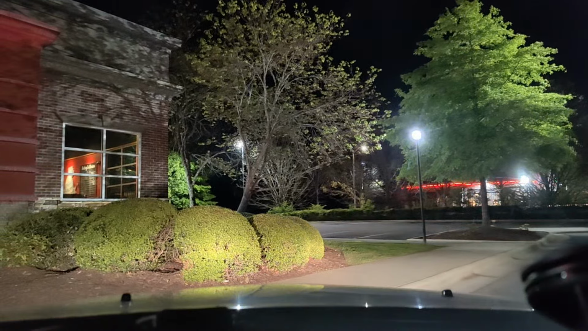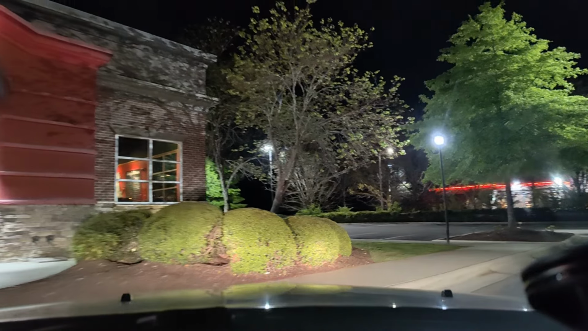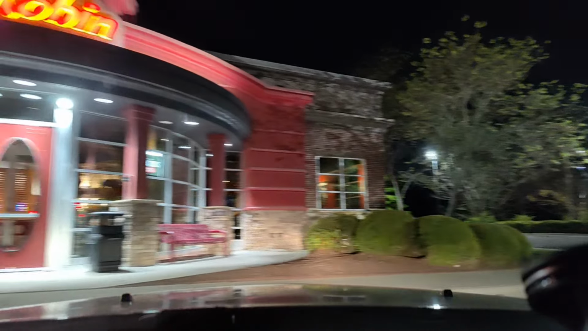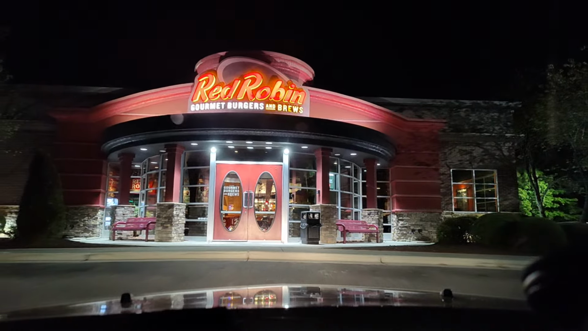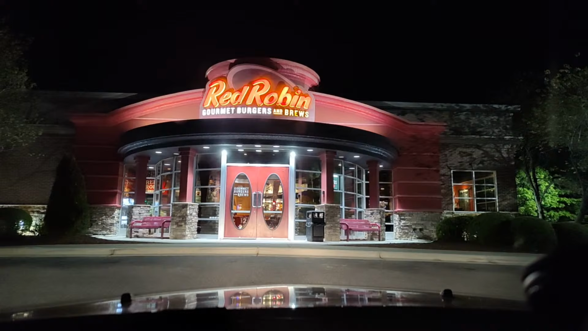Alright, trying to get a view of the deal here for you guys. Kind of makes it look better when you can actually see it, right? But yeah, everybody's all parked up, crowded up all around here. There's the Red Robin. That's where I'm going.